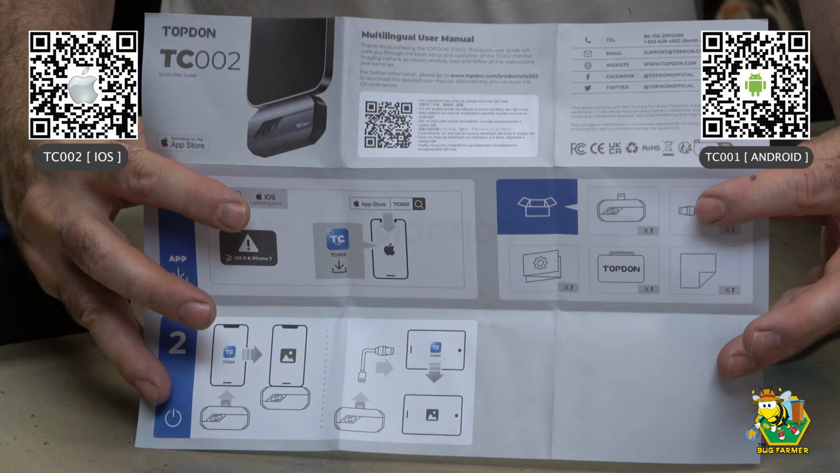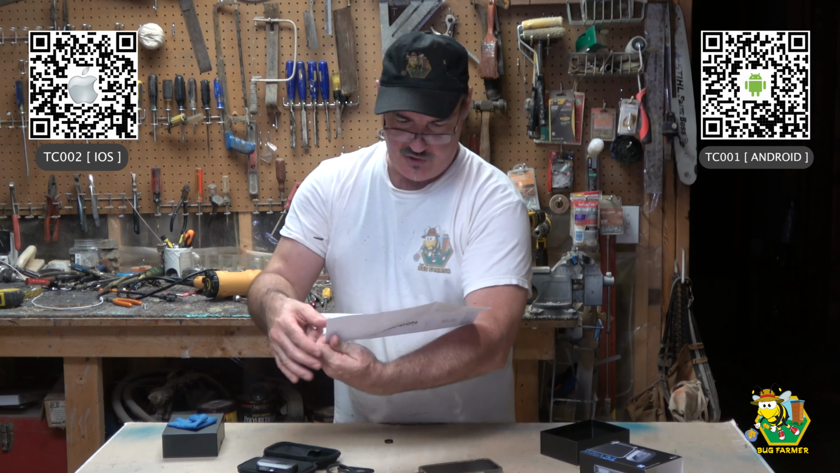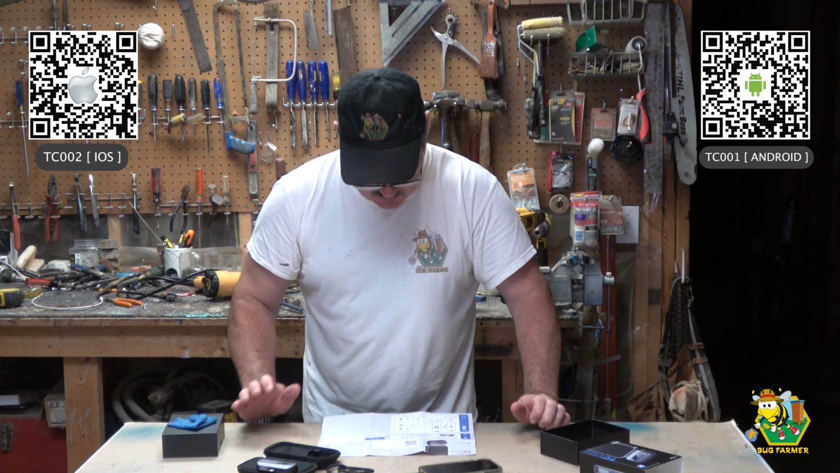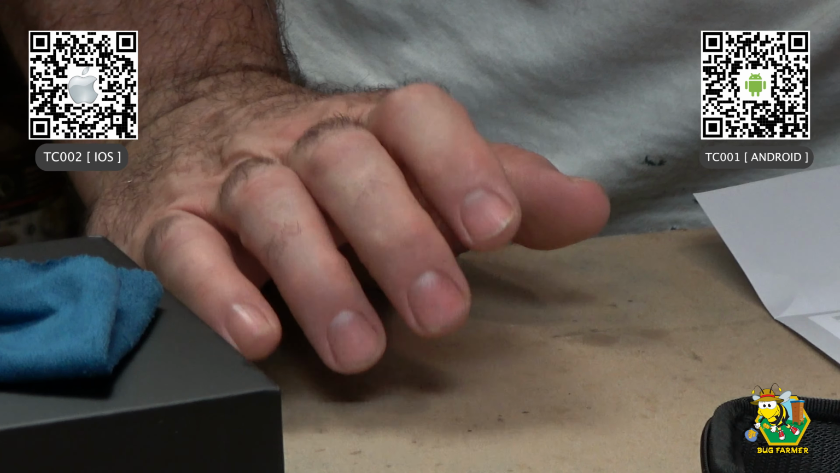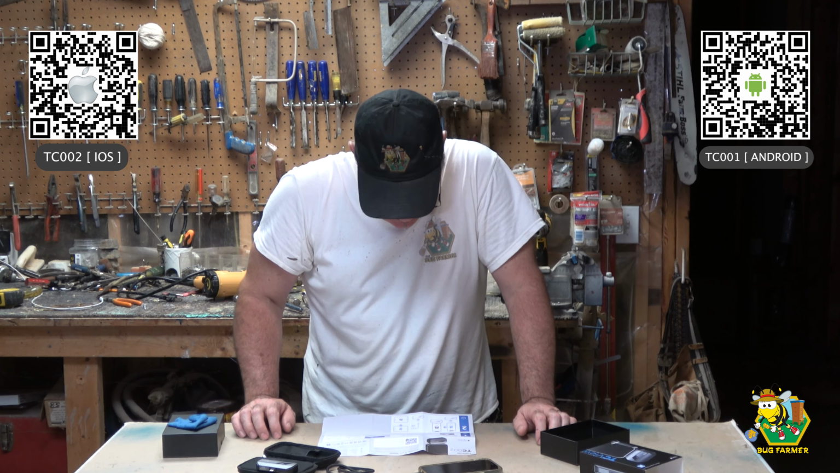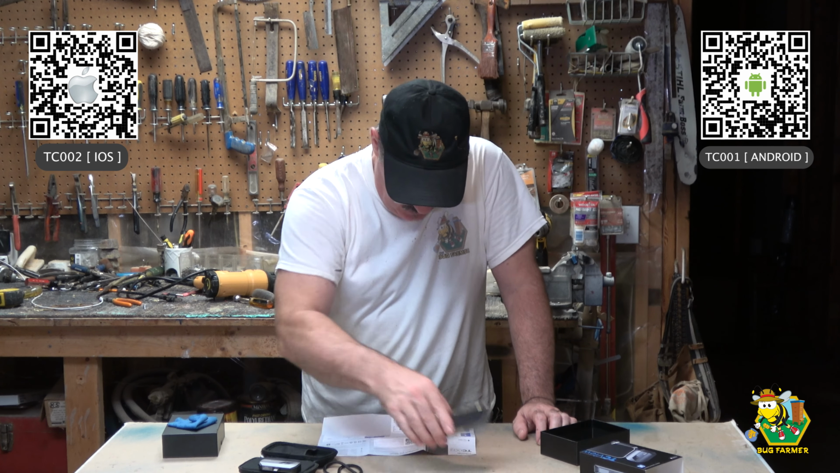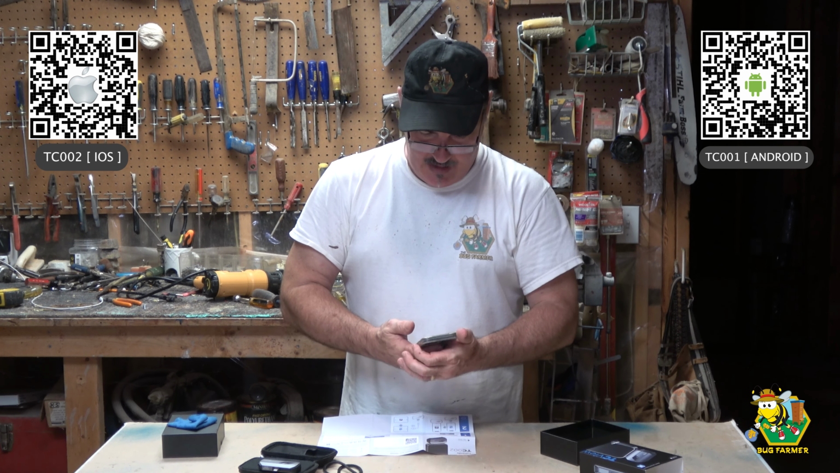There you go. They give you everything you need, including a QR code right up there on the top, which I'm going to assume is going to allow me to get the software. Let's see. That is a multilingual user manual. That is not a QR code to get the software. I guess I'm going to have to go to the App Store on my phone and look up TC002. Now, the TC001, that is what you're going to use if you're an Android user. That's the product that you're going to buy and the software you're going to download. Me, I am on an Apple.